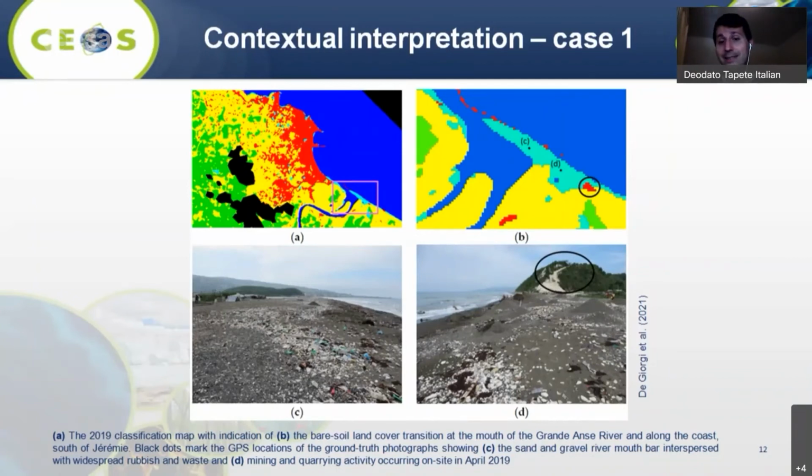But as you can see, while the classifier, which was pretty accurate to document the presence of an anthropogenic area related to the quarrying activity, it was also accurate to observe the increase of bare soil.